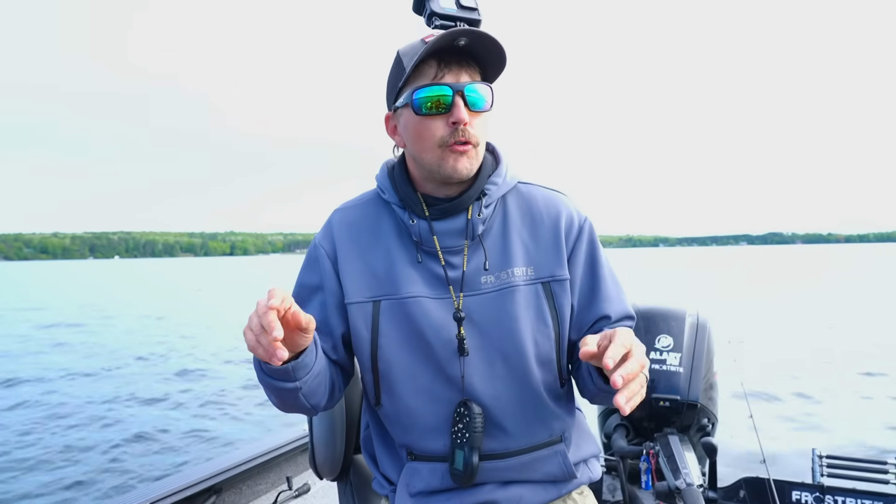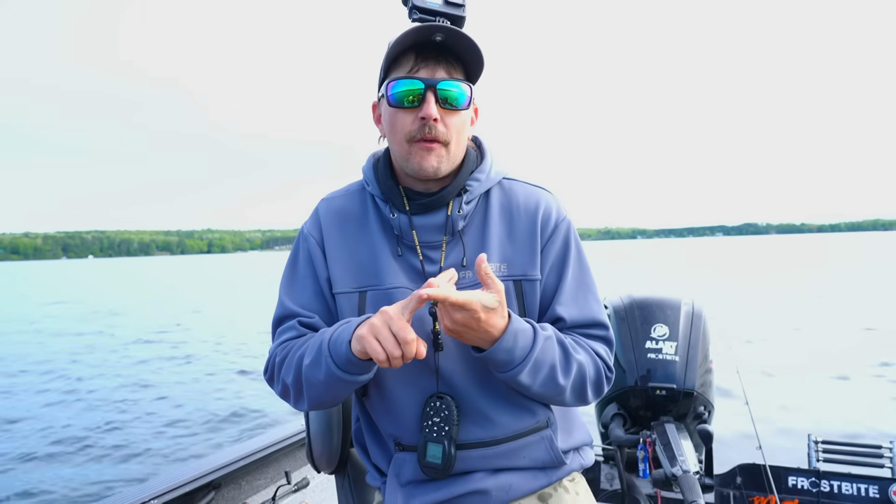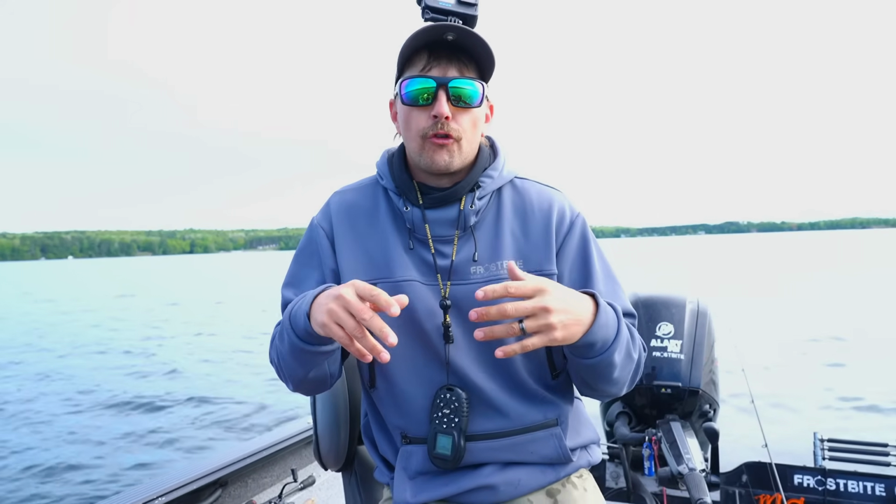We came out yesterday. We decided that we were gonna start shallow, so we moved to wintering spots that we found fish in the winter close to spawning areas. We searched shallow, 20, 15, even 10 feet of water. We weren't seeing any fish. Was that because the lake is so clear and the fish were seeing the boat before we got to them? There is a big possibility.